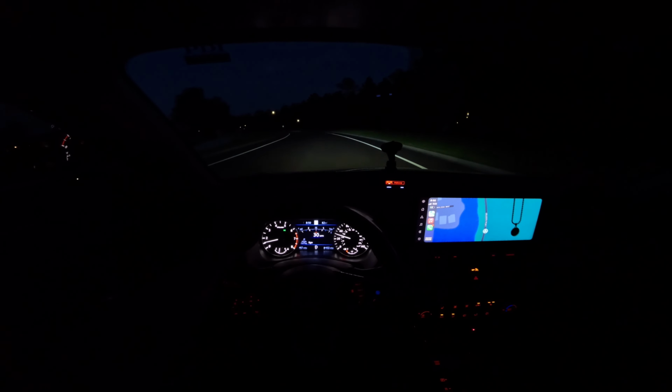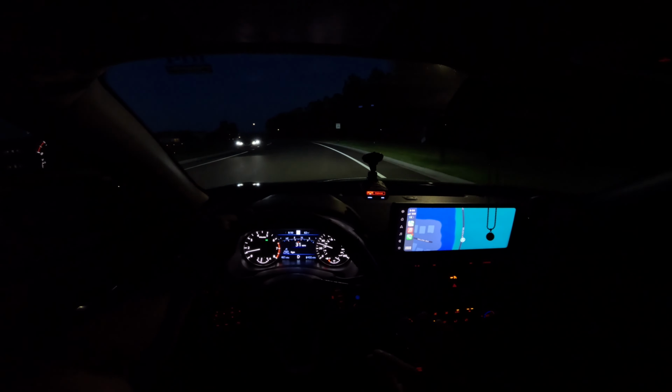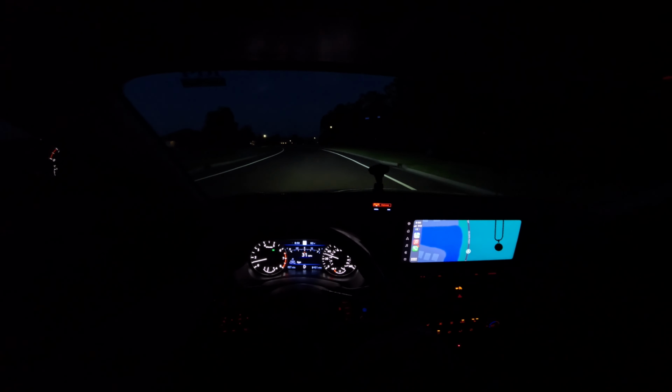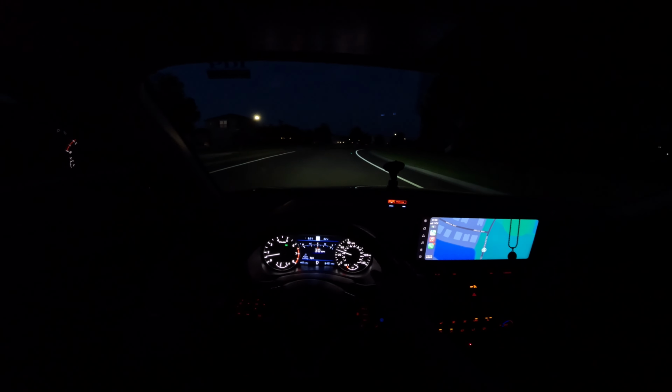And upon seeing this car, the first thing that stood out to me was its looks. It's a very aesthetically pleasing car. It looks like something that is beyond its class. It gives me Audi vibes and a little bit of BMW and Benz. It gives me German vibes.